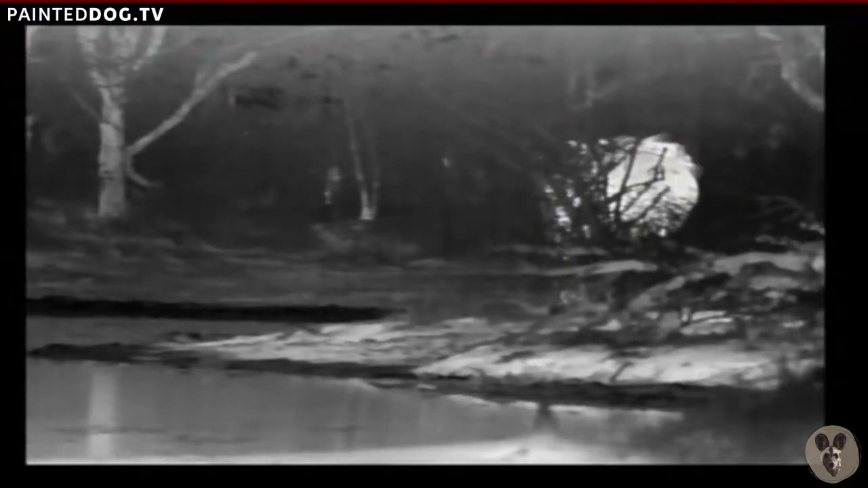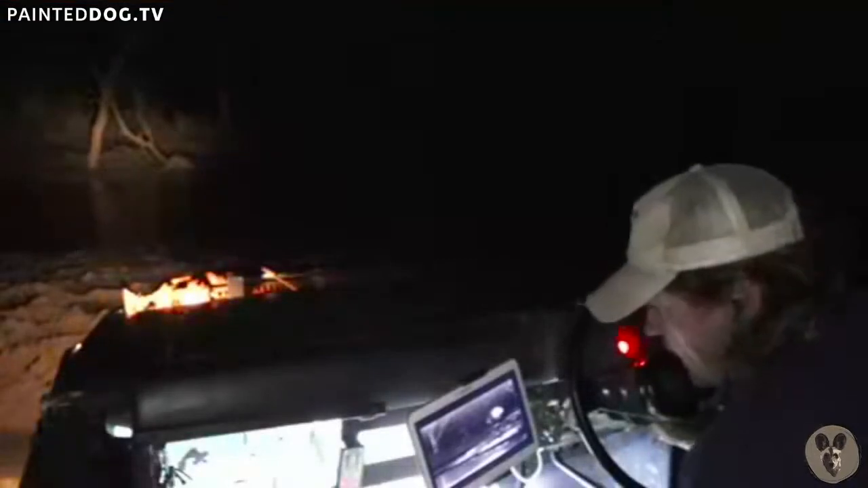Hello, Cookie. Okay. Oh, it looks like they might play. We're going to have to reposition to get to a better spot to see what those Ellies are up to. I think there's even more coming.